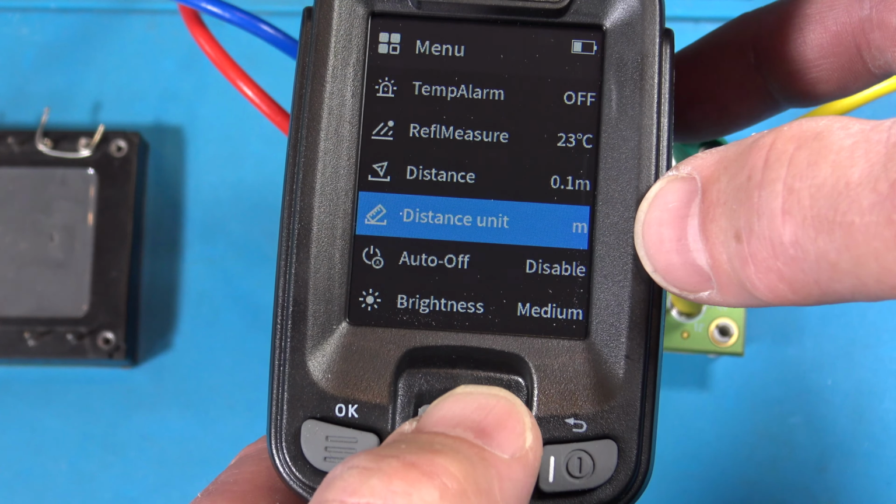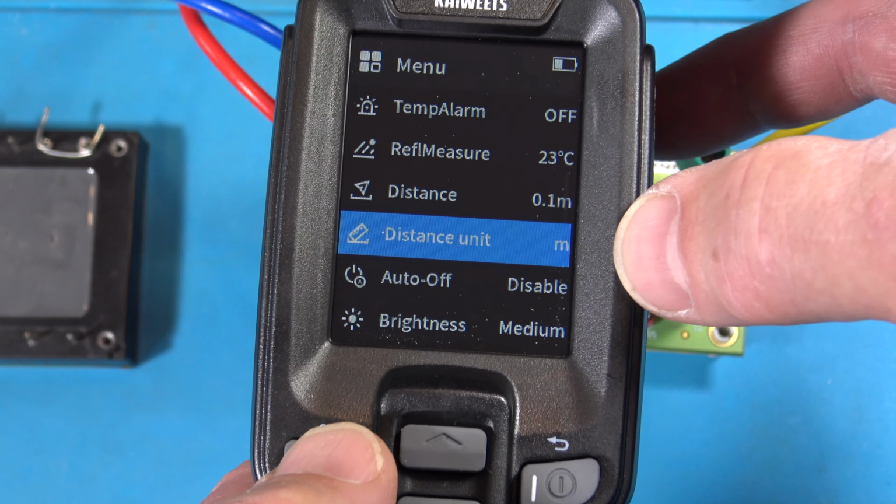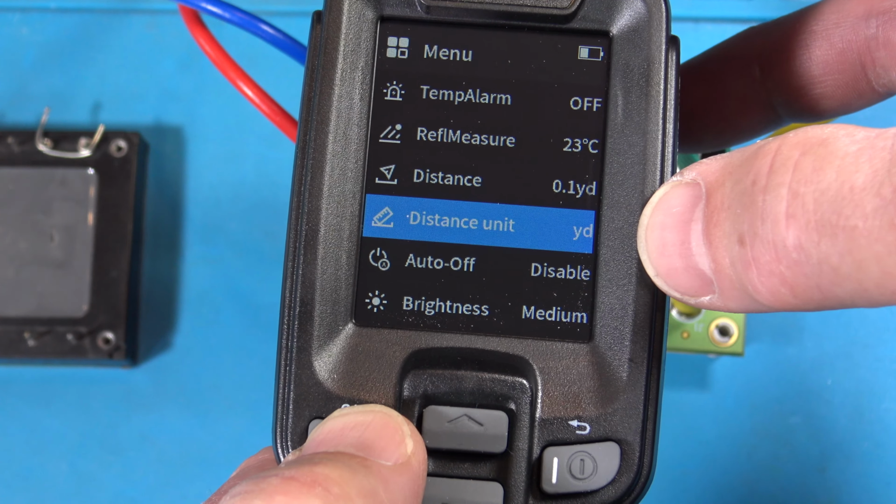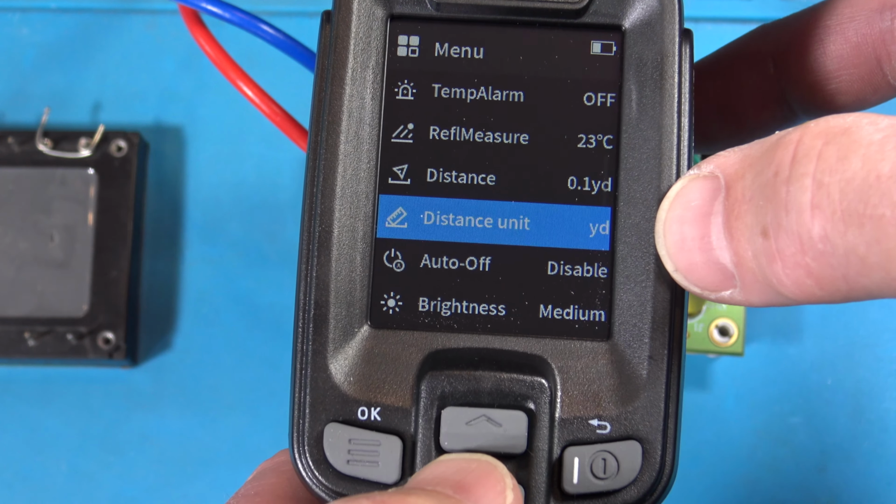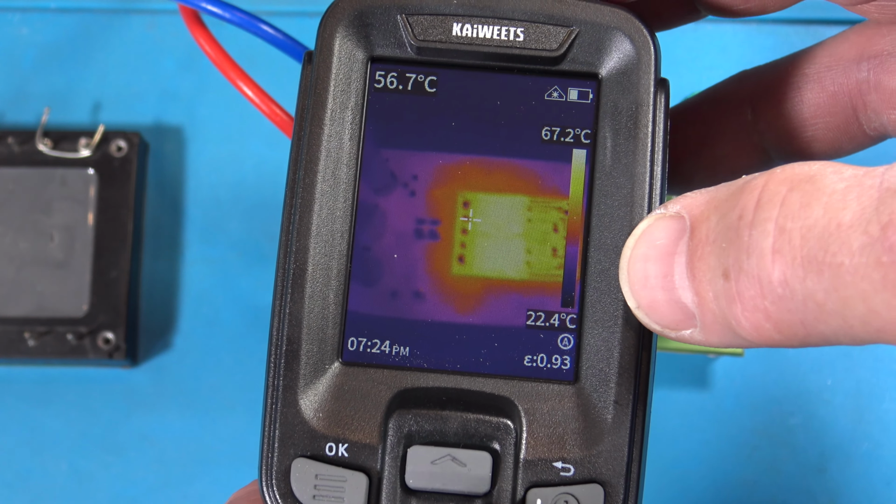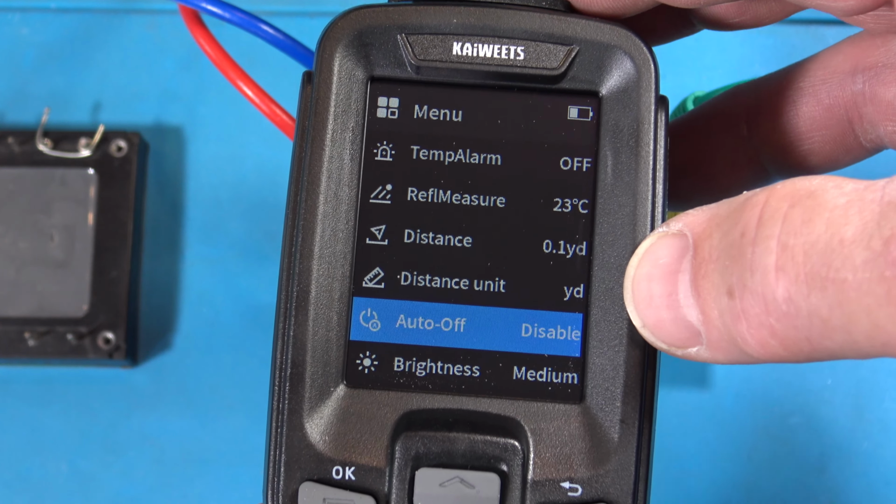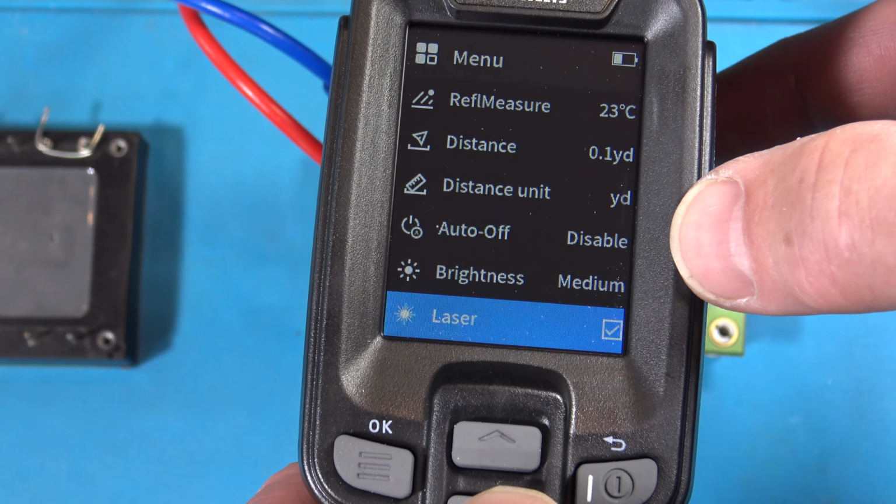And we are in meters. Now I can change that for yards. What else can I do? Oh, just yards and feet. Okay. Okay, I'll go 0.1 yard. That's a little bit closer, I think. Auto off is disabled. Brightness medium.